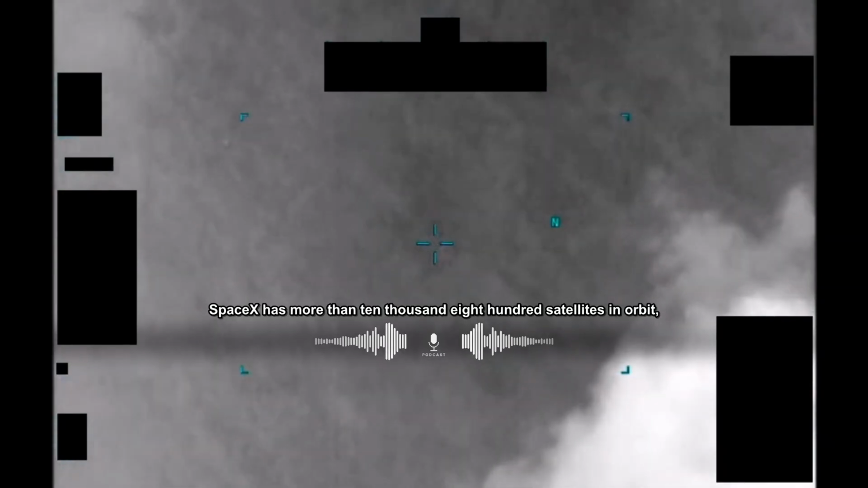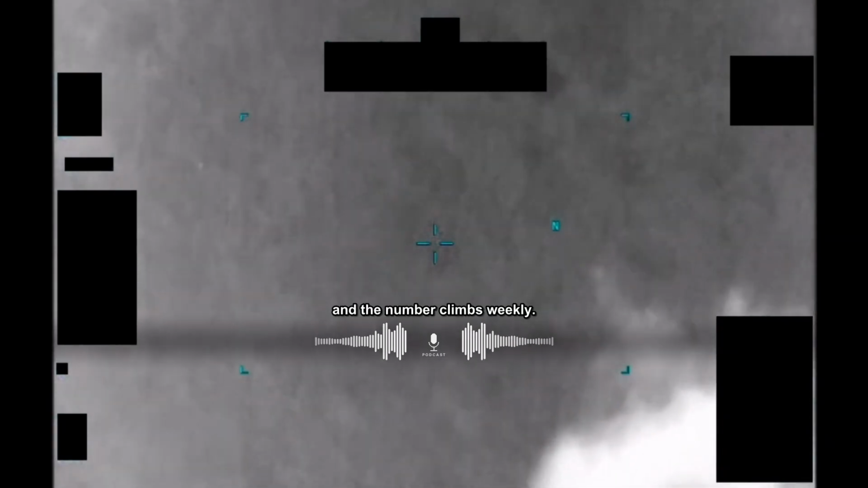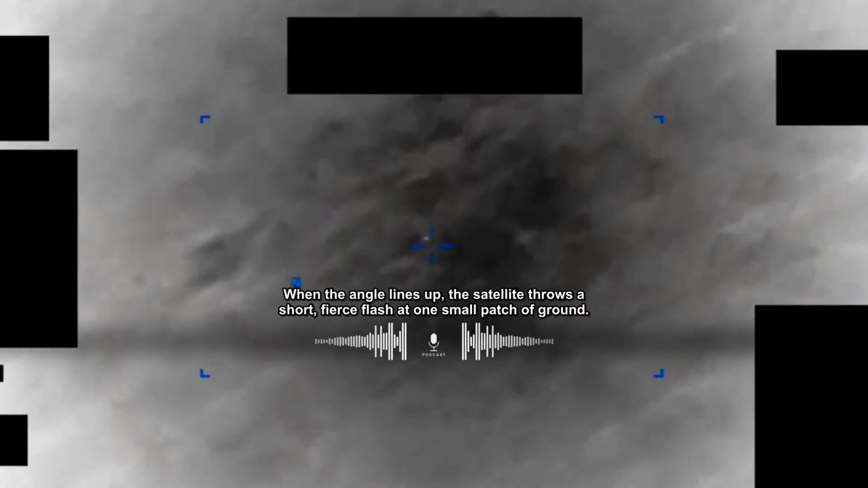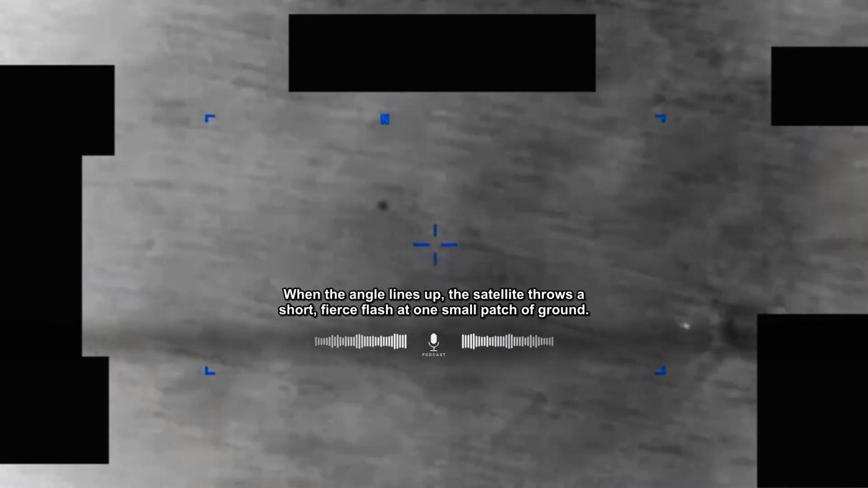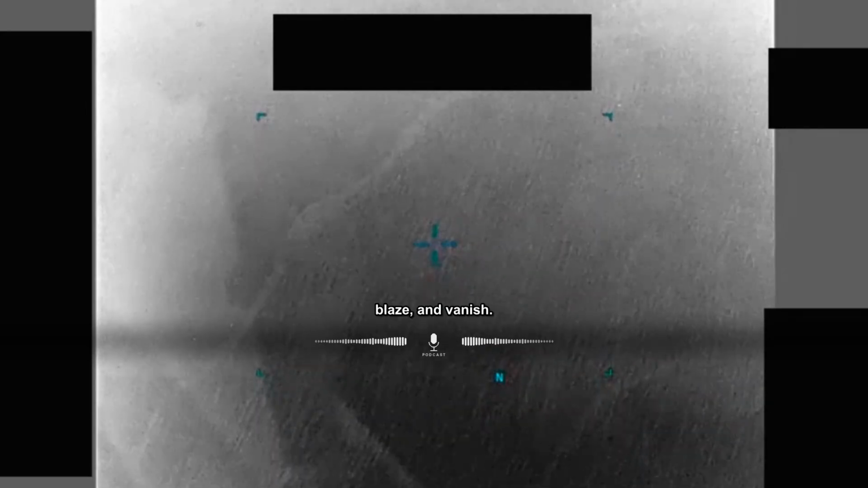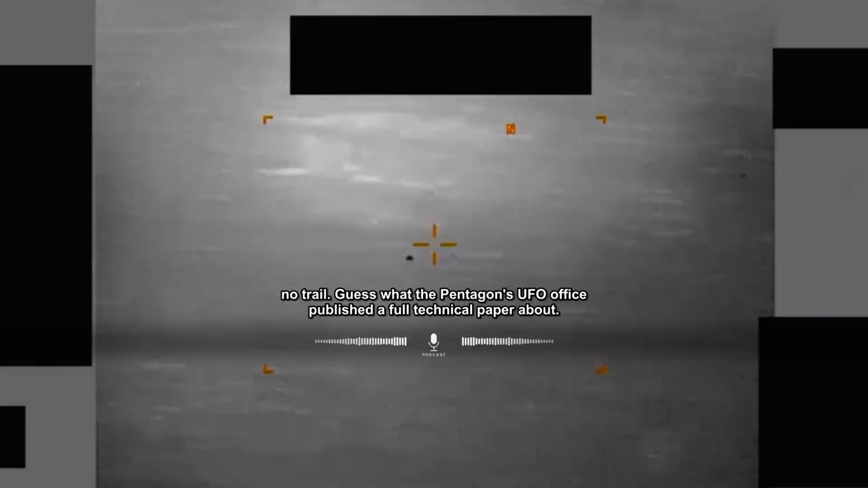SpaceX has more than 10,800 satellites in orbit, and the number climbs weekly. Each carries flat, mirror-bright panels that catch sunlight at one very specific geometry. When the angle lines up, the satellite throws a short, fierce flash at one small patch of ground. Observers see a light arrive from nowhere, blaze, and vanish. No sound, no aircraft, no trail.